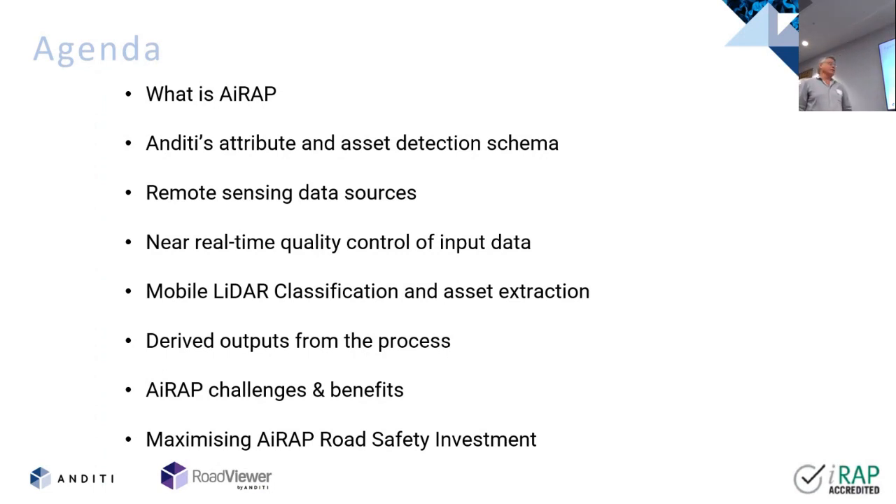Okay, there's a fair bit in this, so bear with me for the first bit. It'll be a bit dense, and Tony will lighten it up a bit towards the end, so it'll be okay going through it. But basically, we'll talk about what is AiRAP in comparison to iRAP and AusRAP we're talking about,